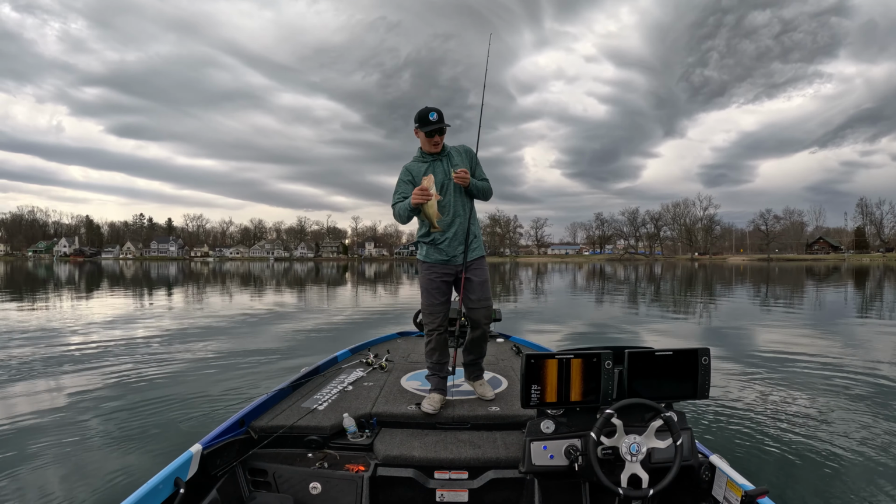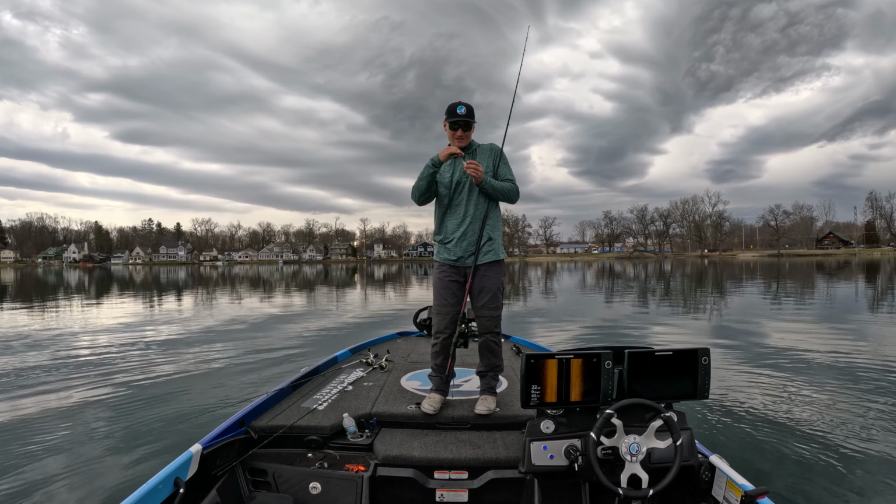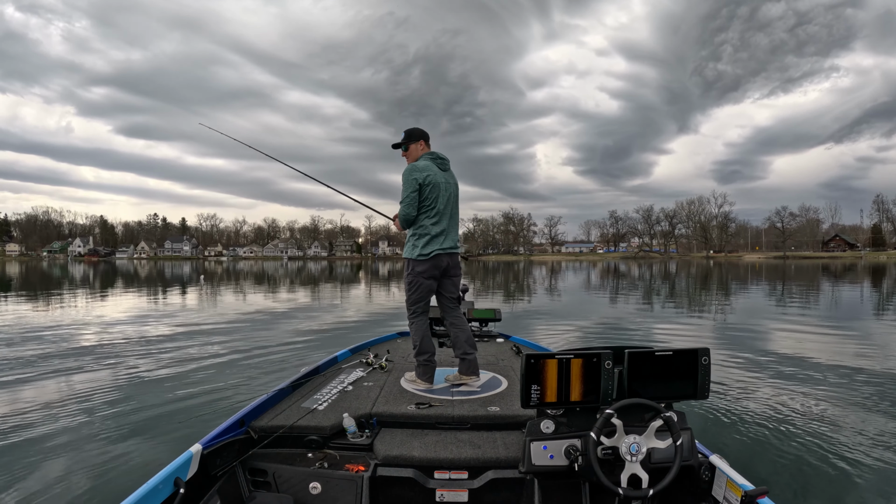It's really important on these hard spots. Once you catch them, just keep them going. Try and get back in there as quick as you can.